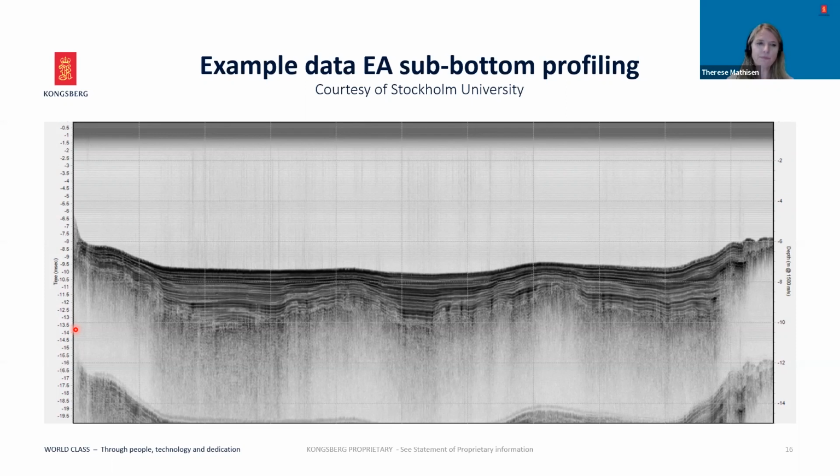conditions. The EA440's sub-bottom functionality is an inexpensive and portable solution, well suited for imaging the top layers. In this example, we see around 5 meter penetration at around 8 meter water depths. If you need sub-bottom data for deeper waters and higher penetration, Kongsberg also offers a wide range of high-end sub-bottom profiler systems, such as SBP29 and the Topas systems.